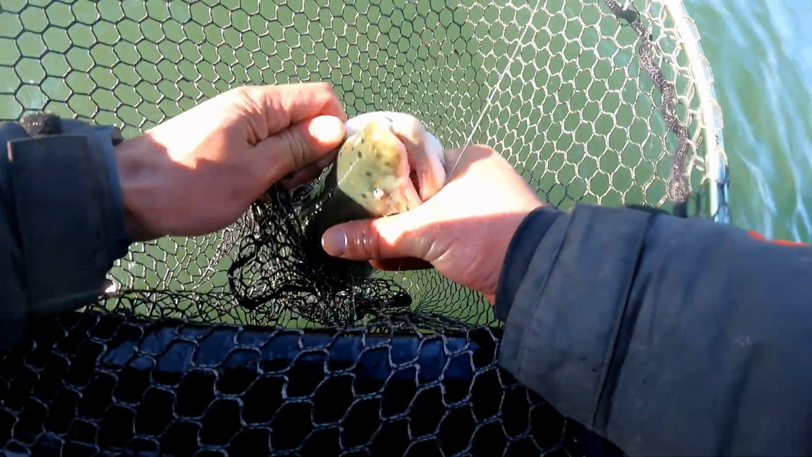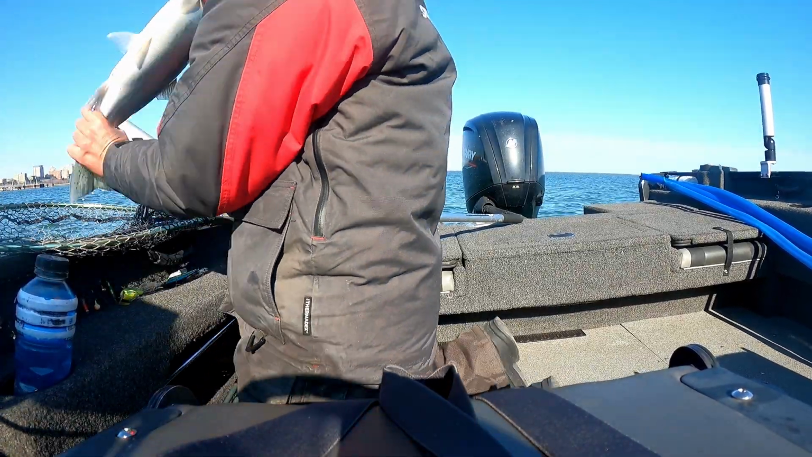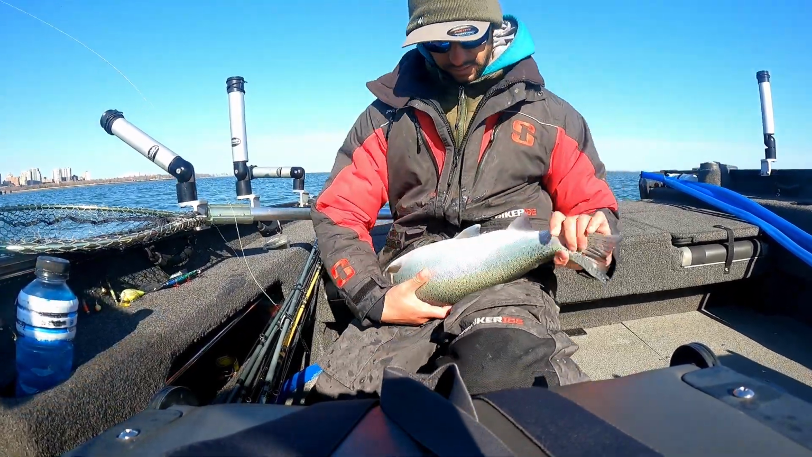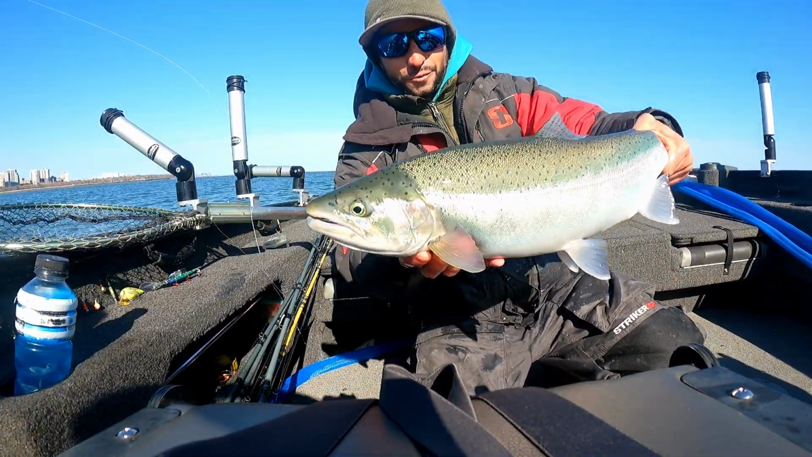You can see she took that perfectly. Actually, that looks like a male. All wrapped up in the line here. Look at that. That is such a pretty fish, guys. Love it. Open water fishing, guys.